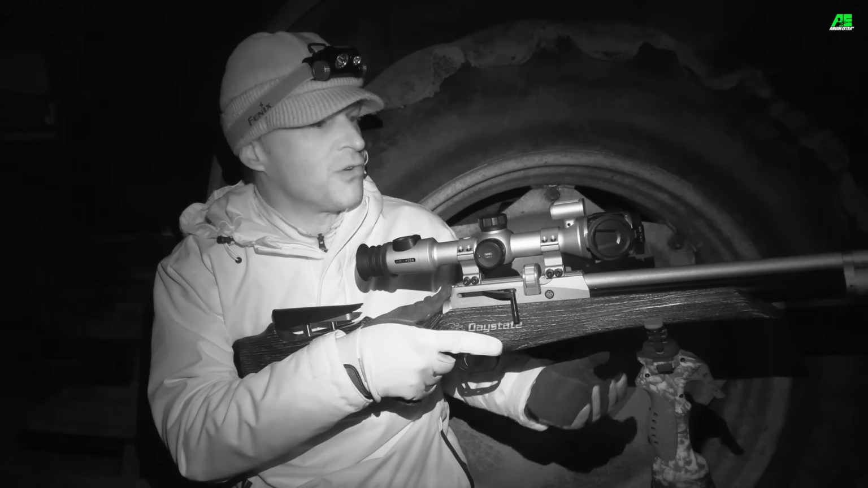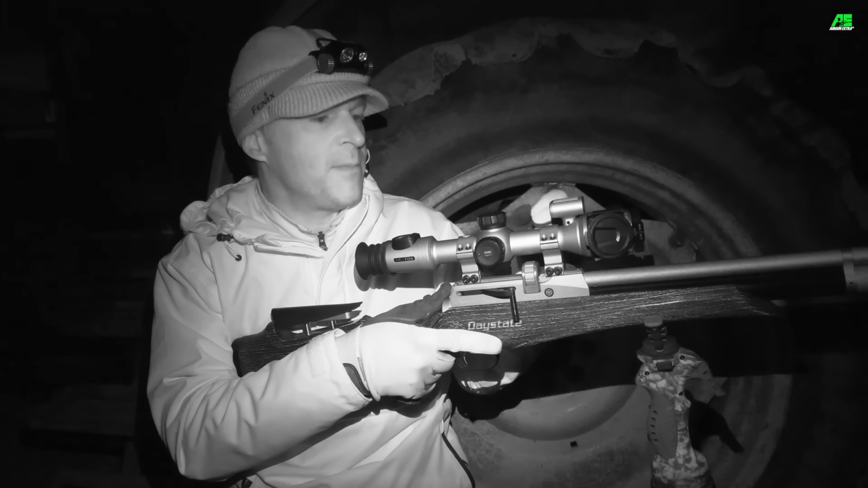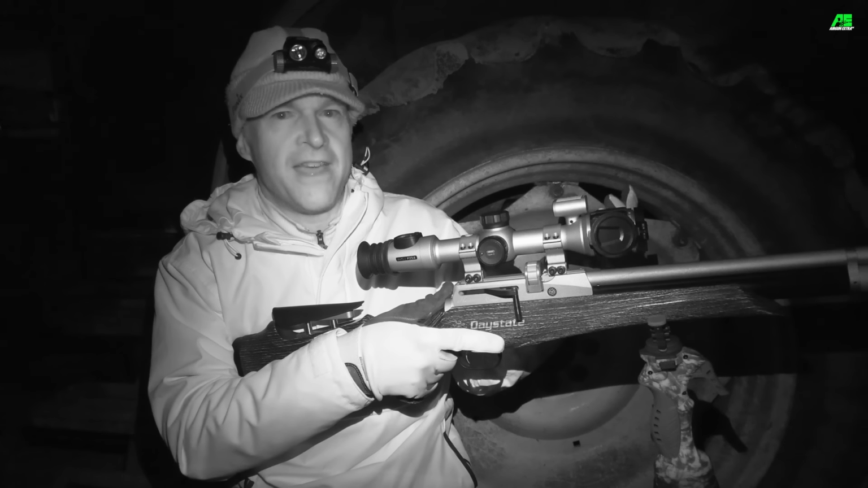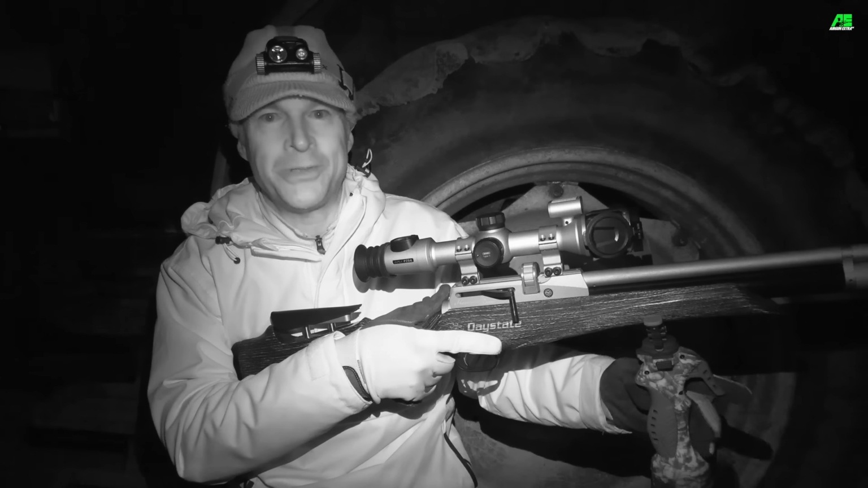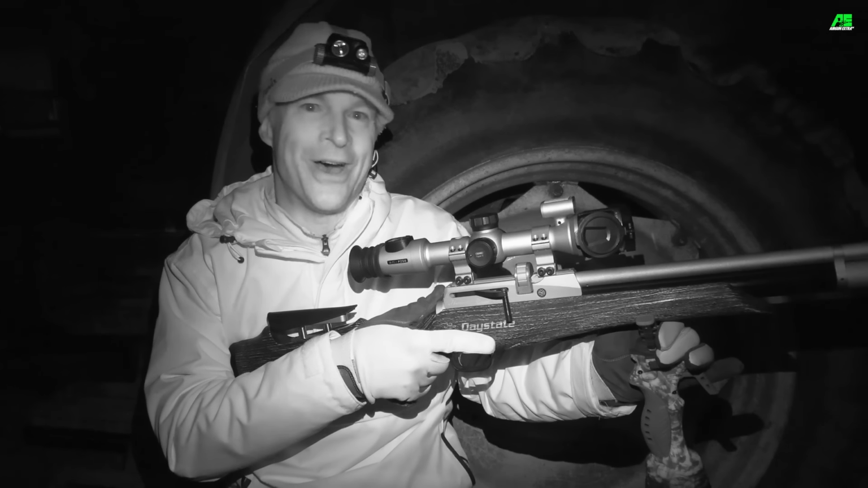And another thing that's crossed my mind is you also don't need an IR illuminator, and I do wonder if that helps a little bit with stealth, because you're always going to get a faint glow from your illuminator. But yeah, either way, it's done the job tonight, and I've now got about a dozen rats to pick up before I head for home.